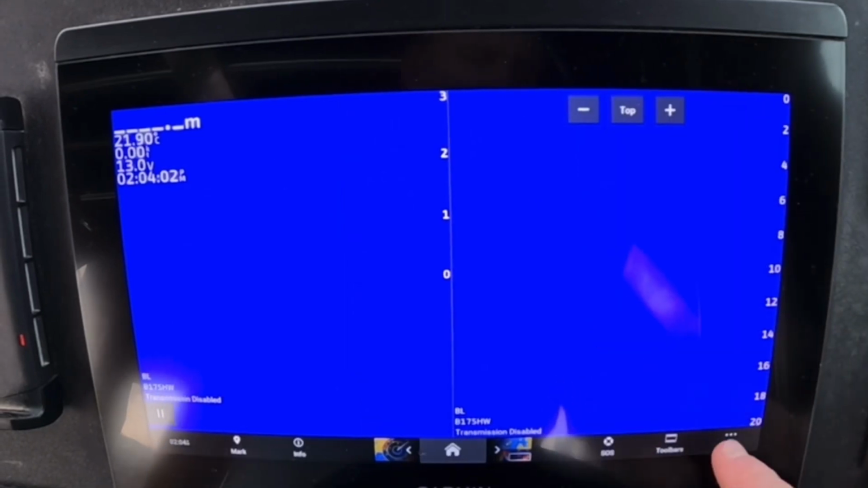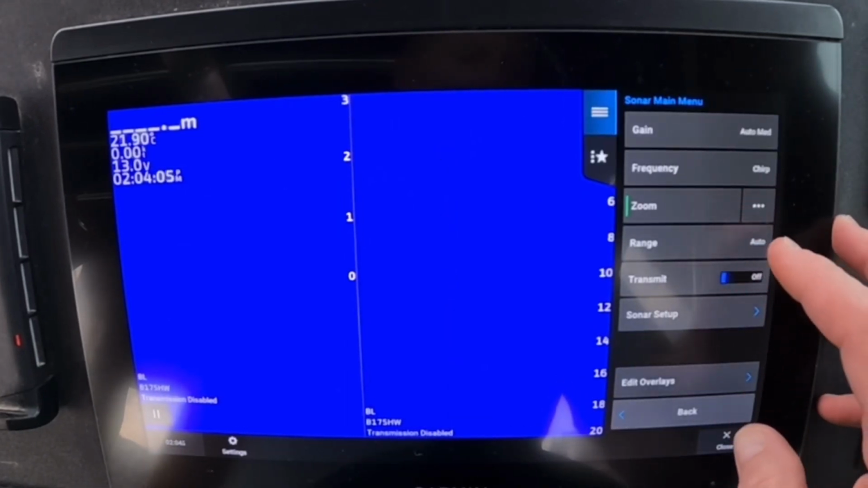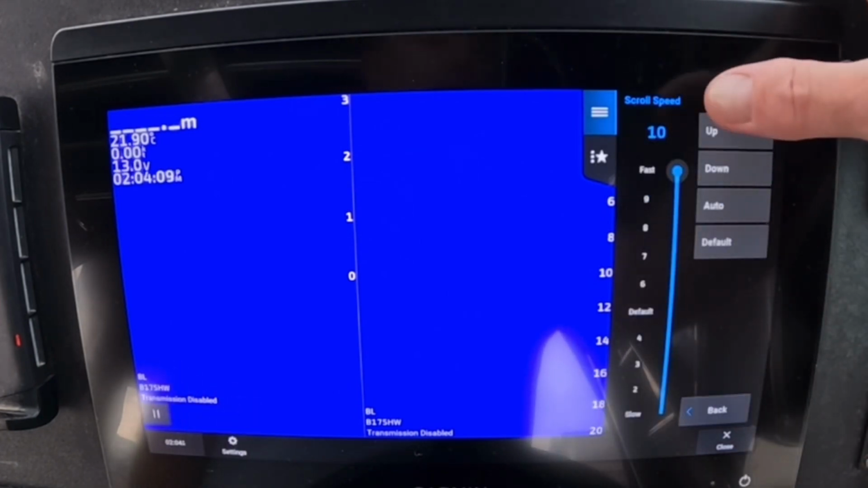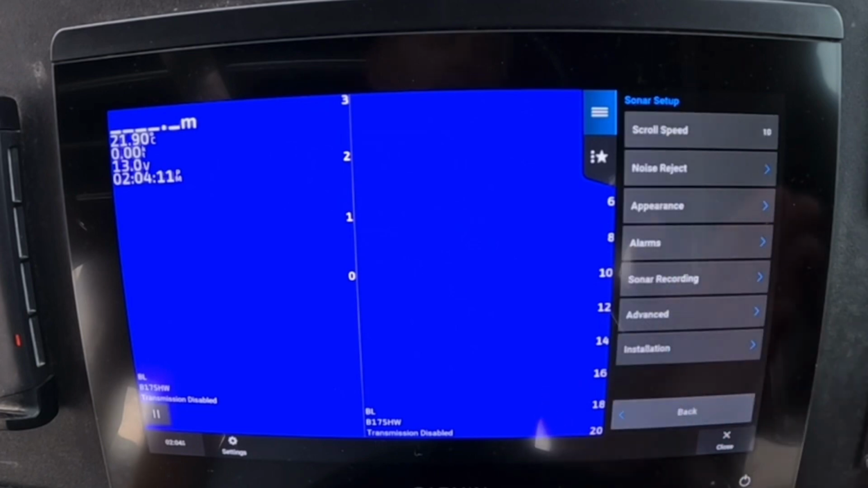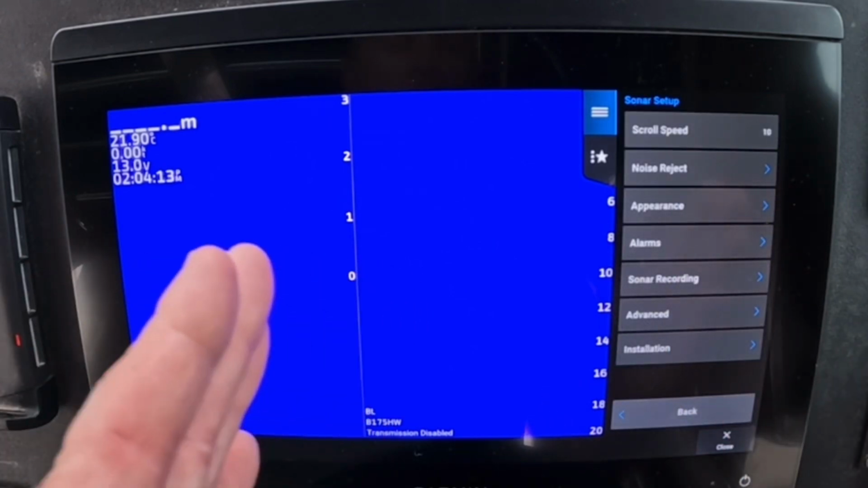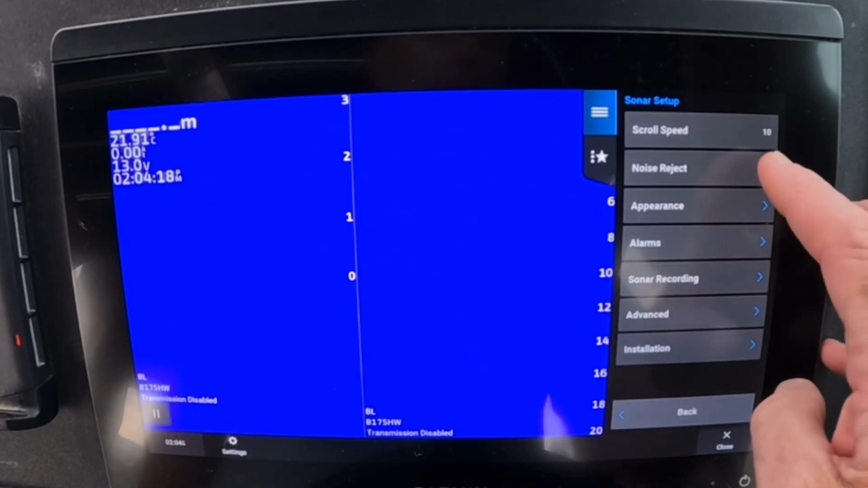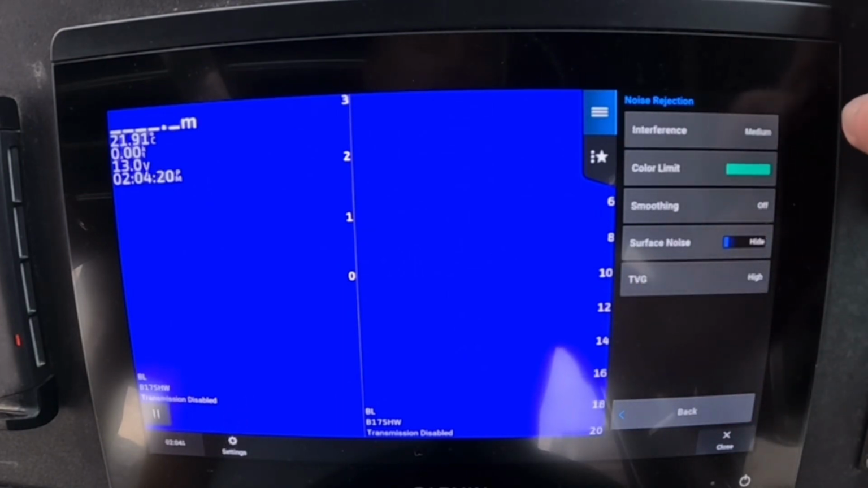And done. So back into there. Range I leave on auto. Sonar setup, a few quick settings in here. Scroll speed, I have it flat out. I do like to have that return scrolling through the screen as fast as possible, so I'm interpreting the most data that I can. Noise rejection, medium for interference.